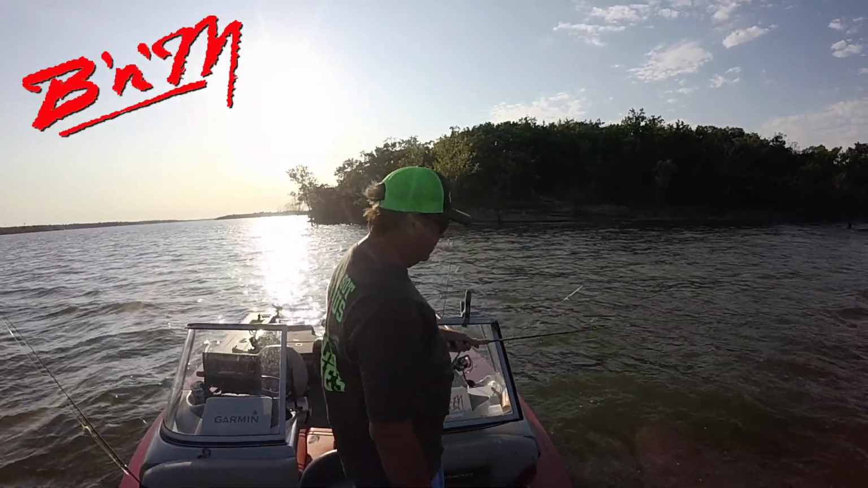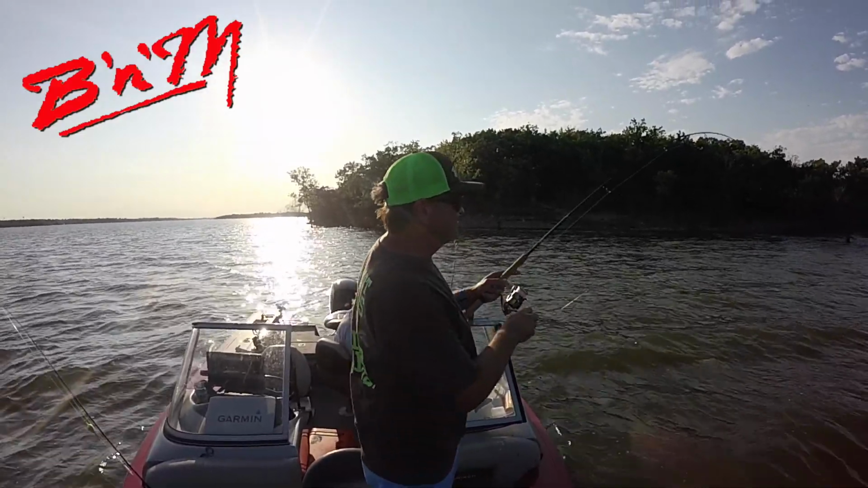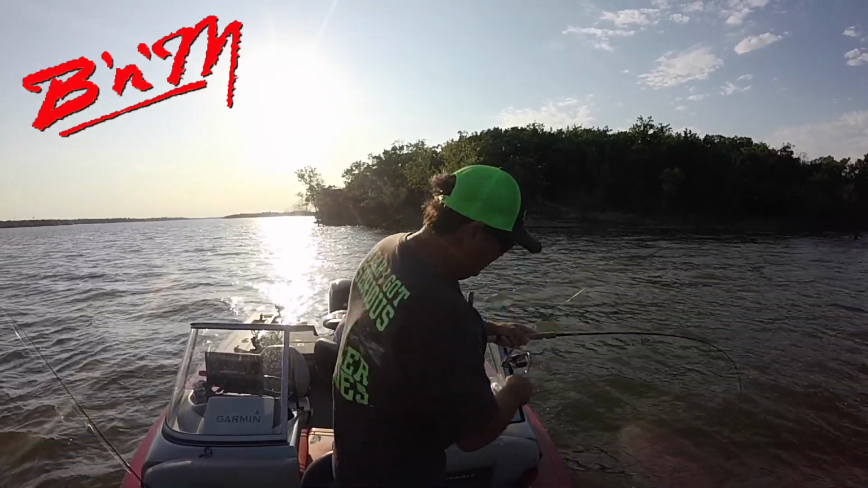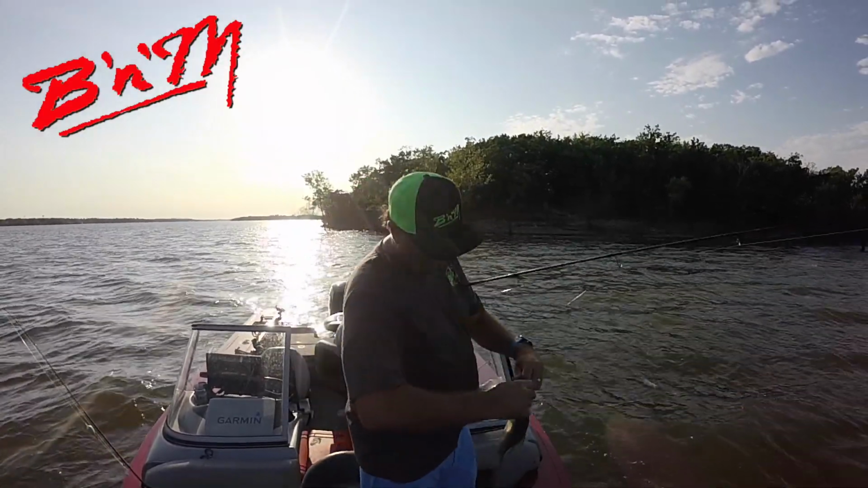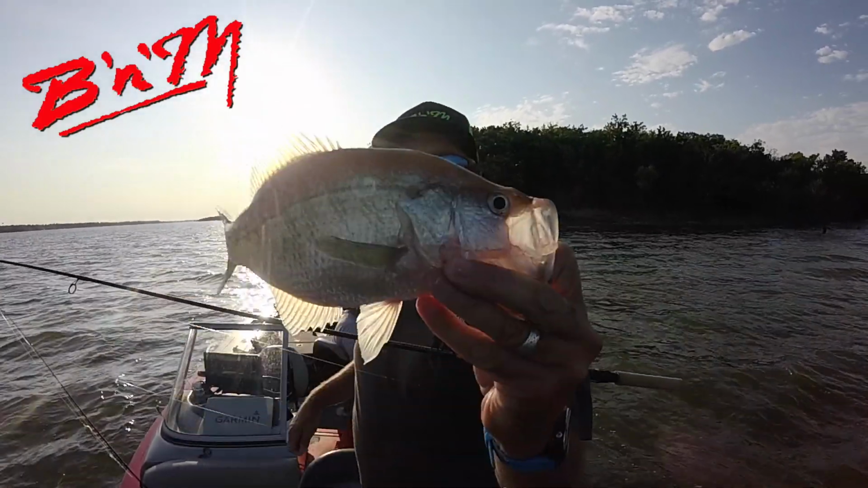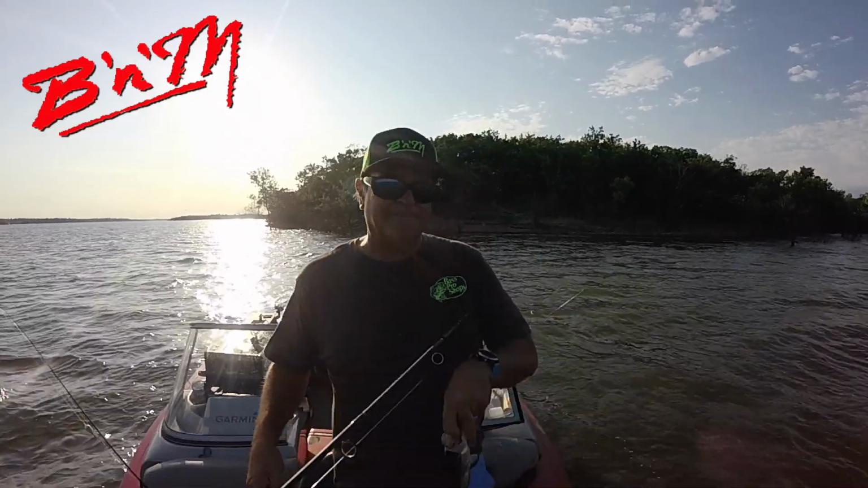Just wiggle, wiggle, wiggle, wiggle, wiggle. And then hold still. And they've been coming up and thumping it. There he is. Nice. Oh, look at that one, baby. Oh, man. What a difference the correct bait makes. Oh, nice little 11.5, 12-inch crappie.